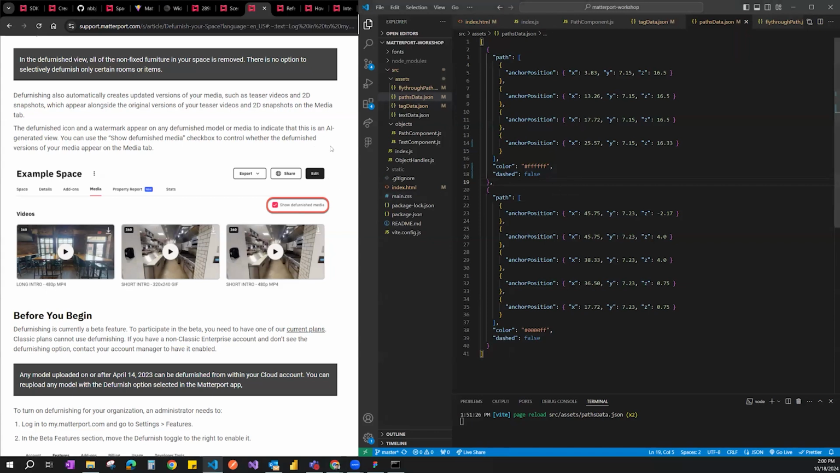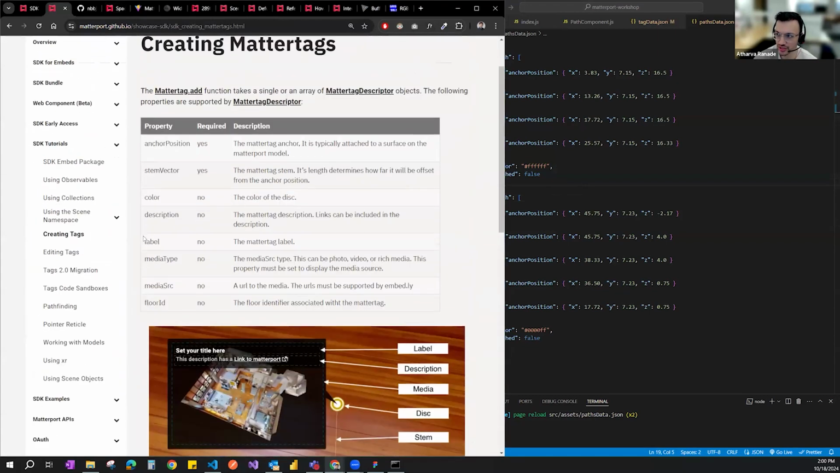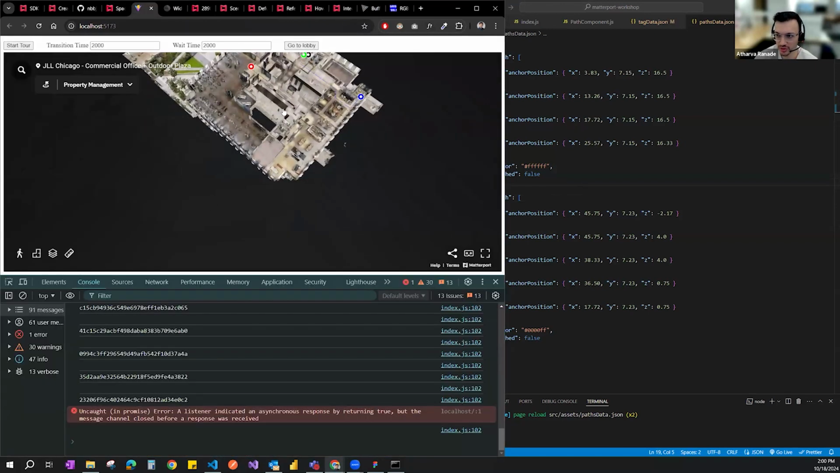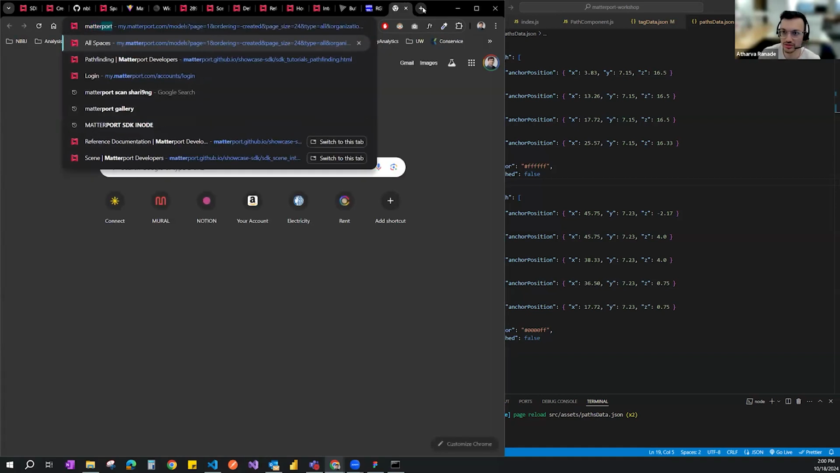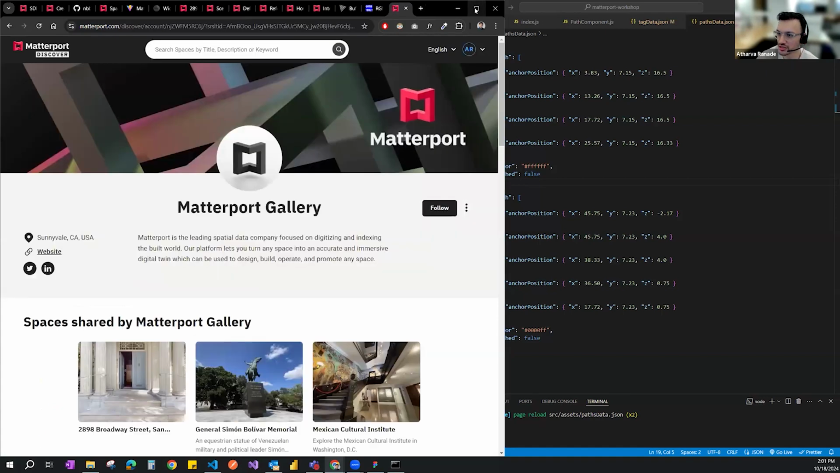Again, you would need a real scan for me to demonstrate this, and unfortunately I don't have a real scan that I could use for this workshop. But one other thing Matterport allows you to do is crop certain areas out. Let me see if the gallery scans allow you to do that. Maybe they do, I'm not entirely sure.